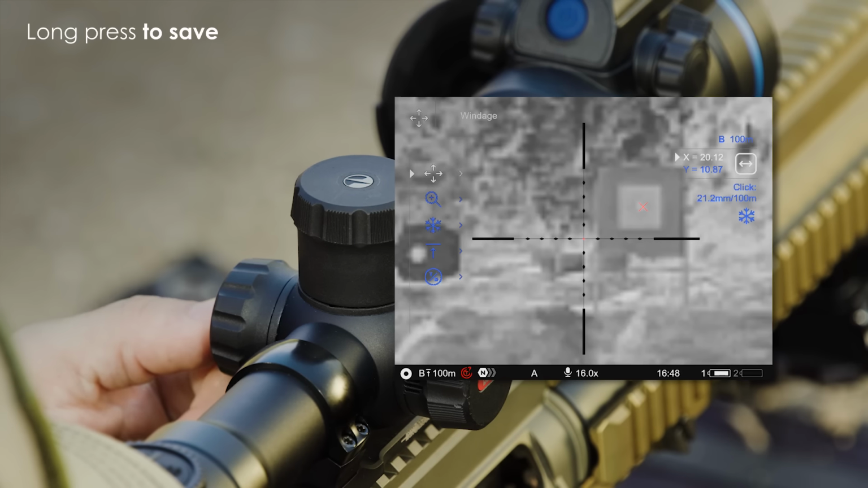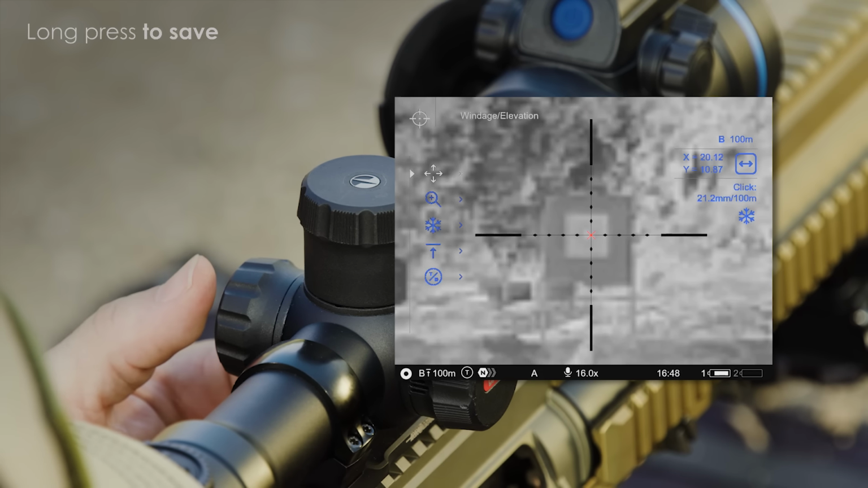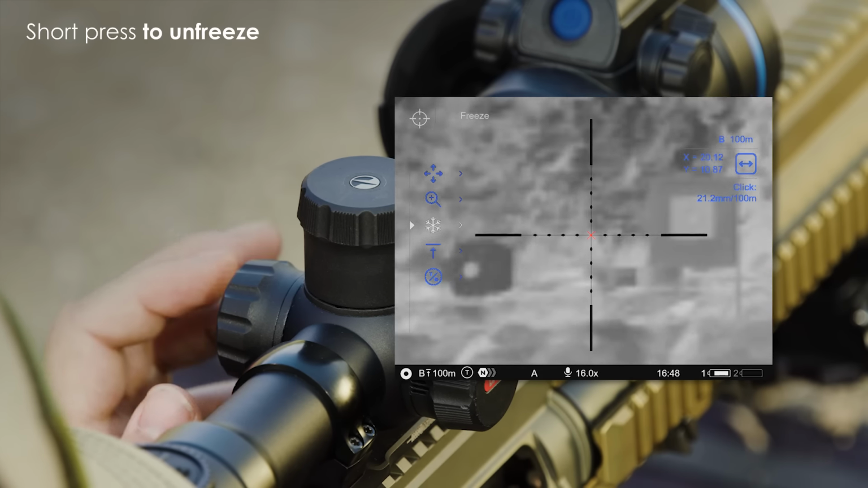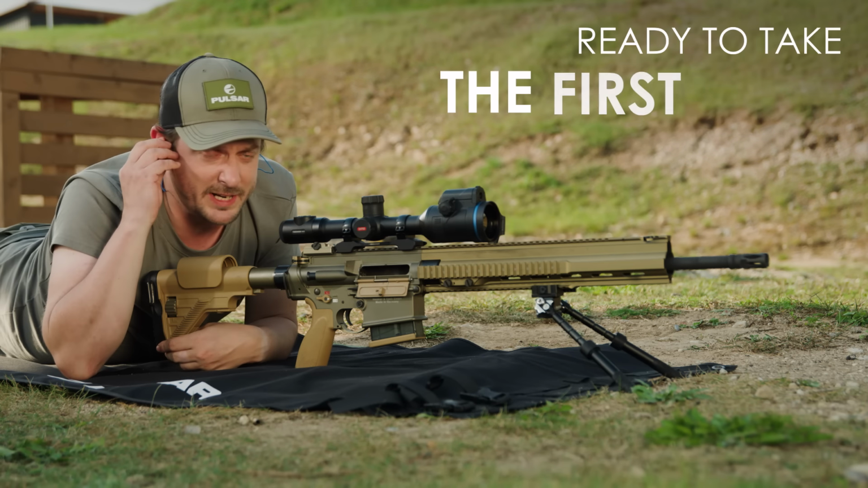And long press to save. We're roughly on the tinfoil patch. So we want to unfreeze the image. And now that's done, so we're ready to shoot.